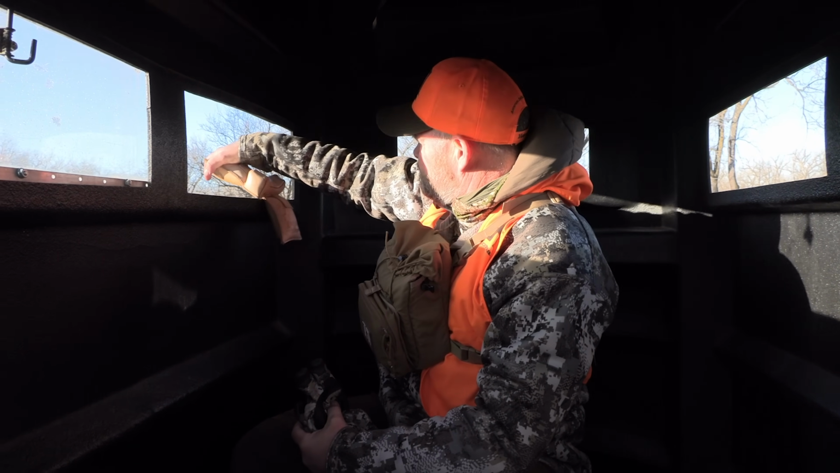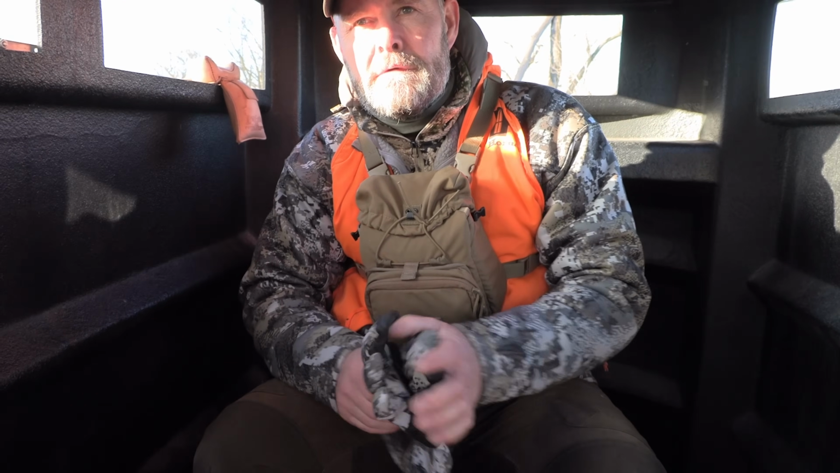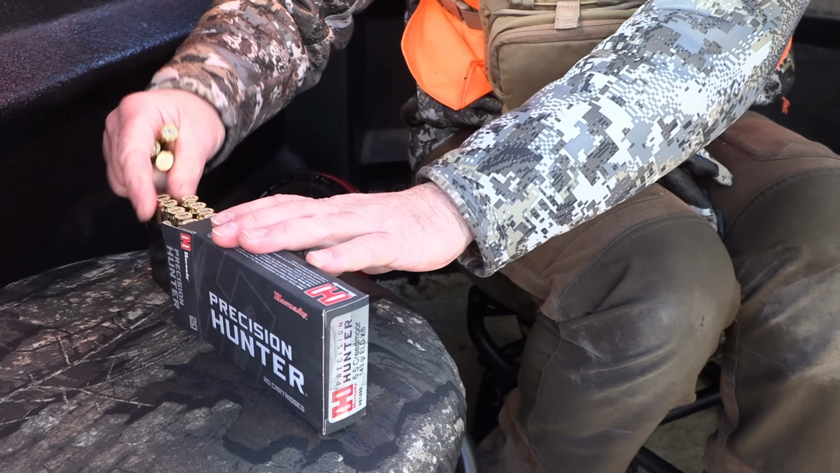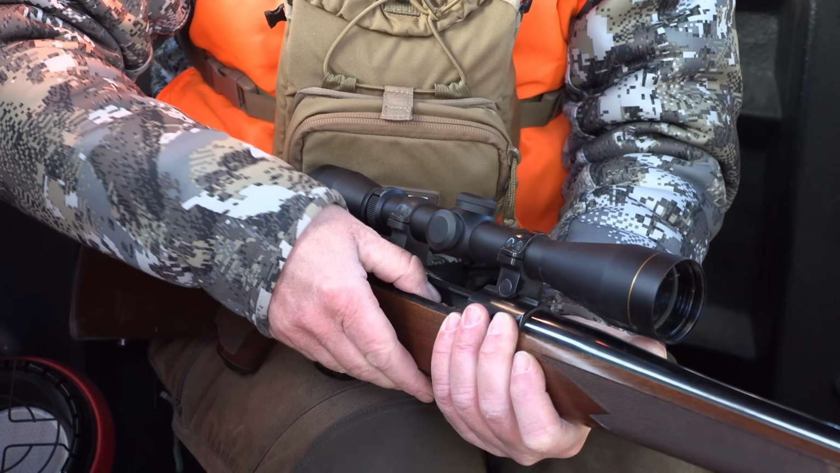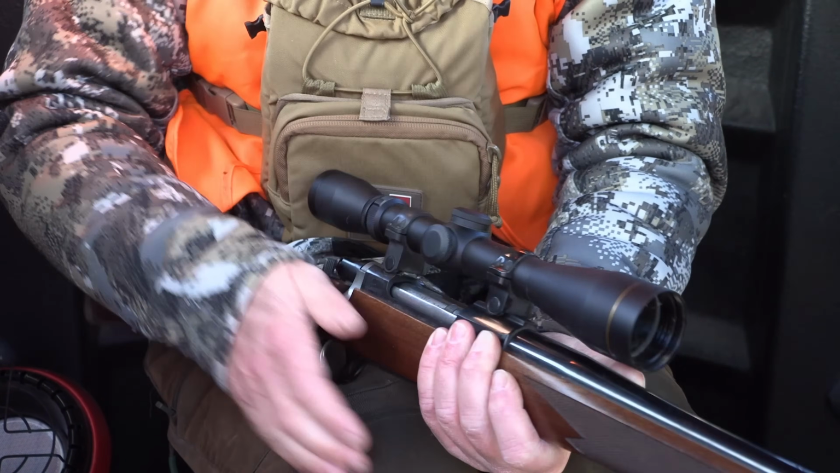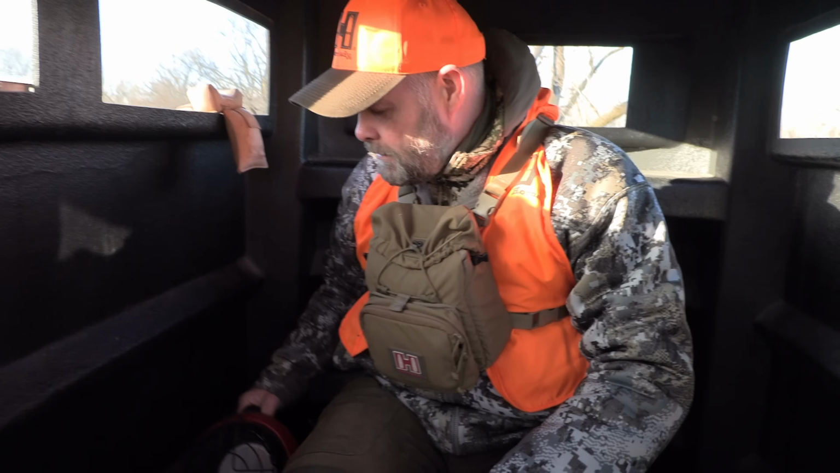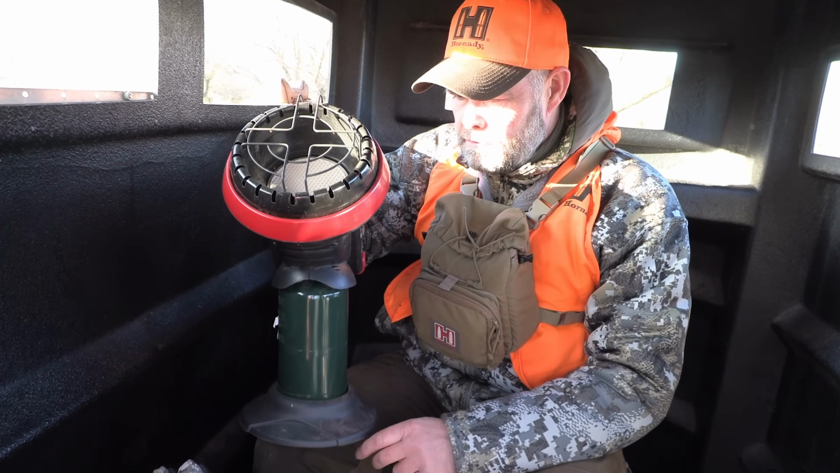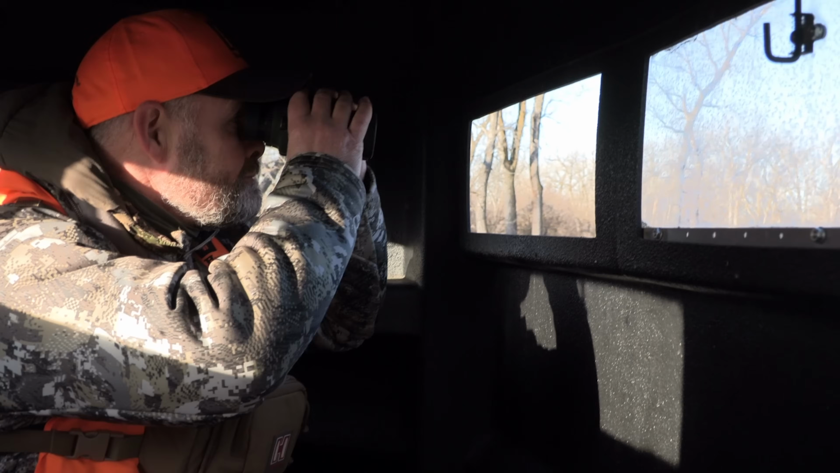Now I can shoot in three different directions. It will get pretty cold here, so it's already cold, so I have a heater in here with a gas.